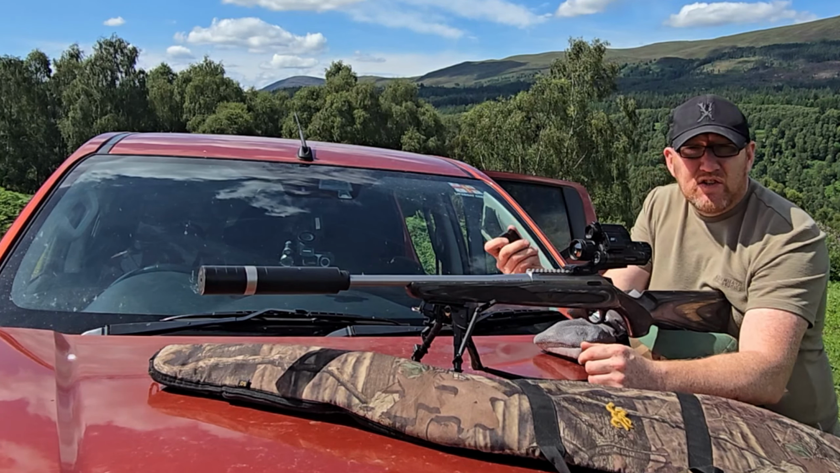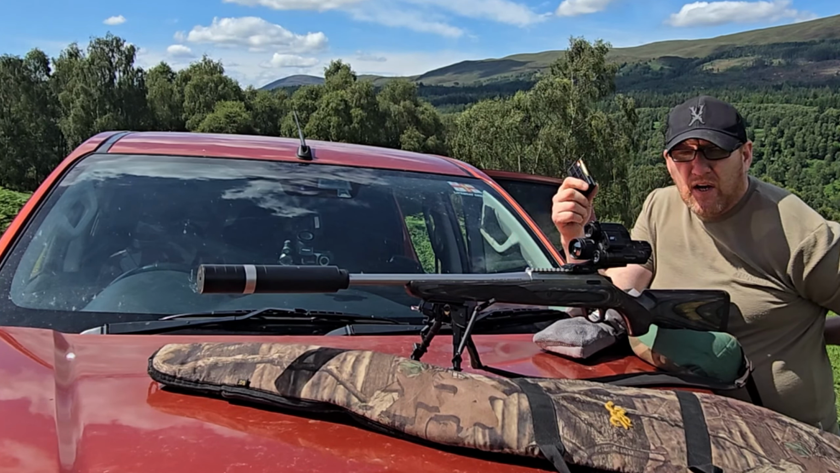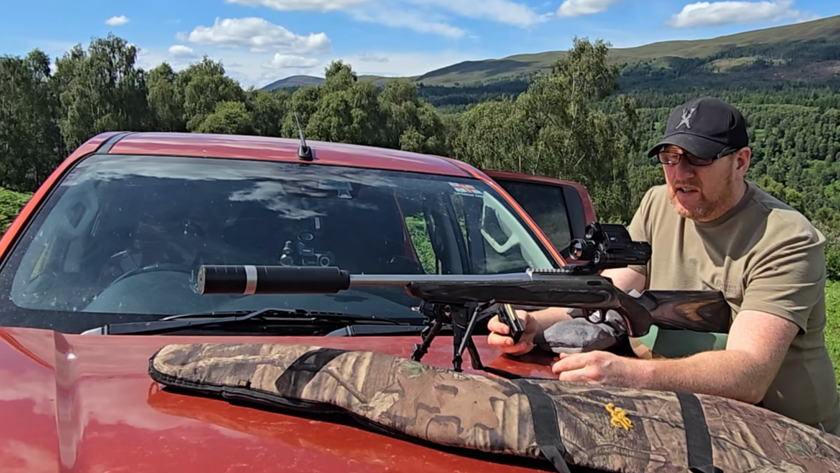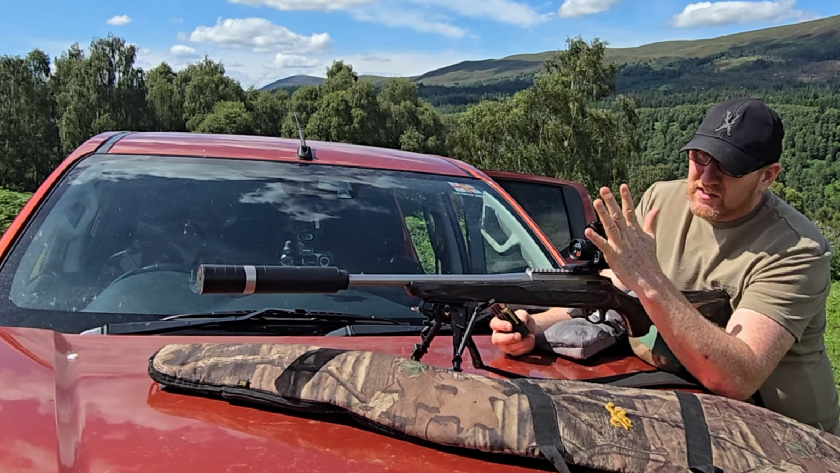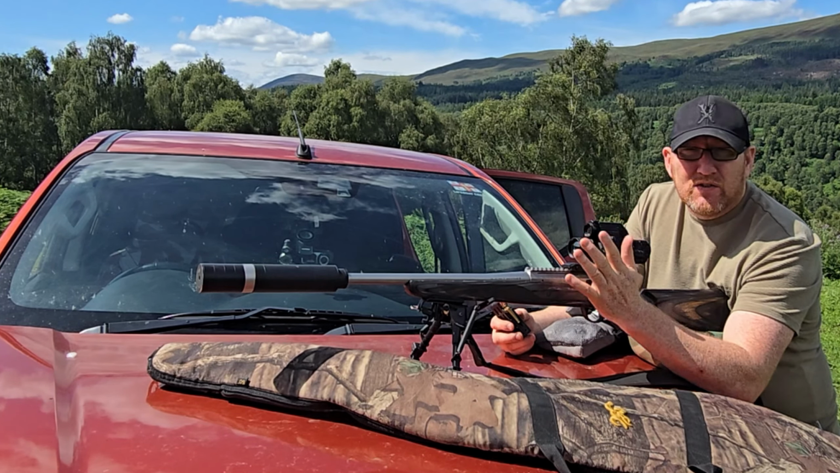I've had some feeding issues in regards to some of the factory rounds I've used, so I've loaded up some home loads here. I'm going to give them a try today to see what the grouping's like. It's been a while since I used these ones. I've got the 635 on my 223, so this is a DNT optic 635 on my 223.